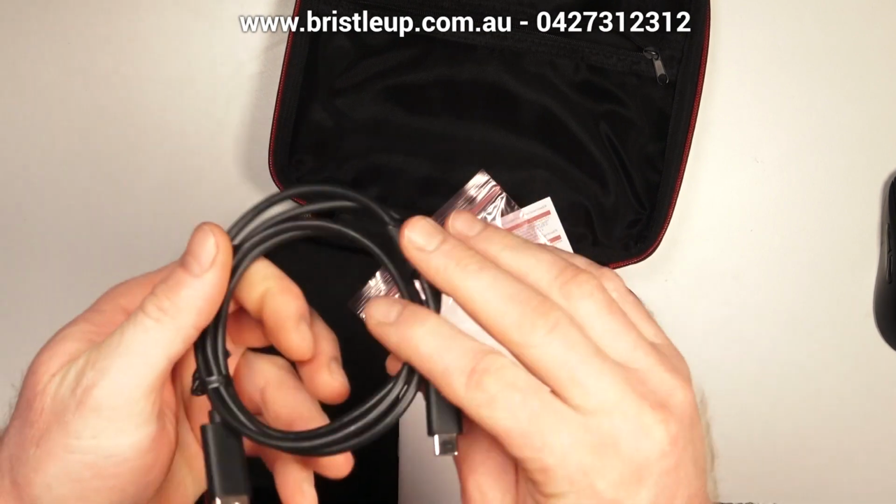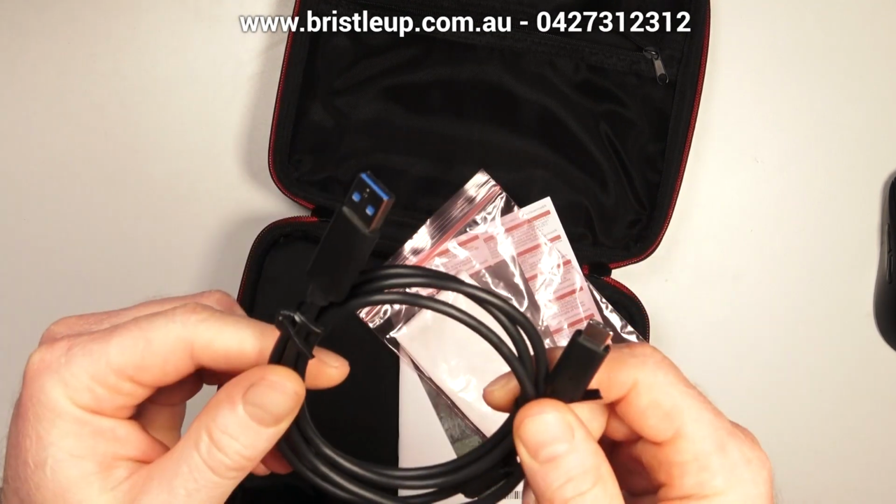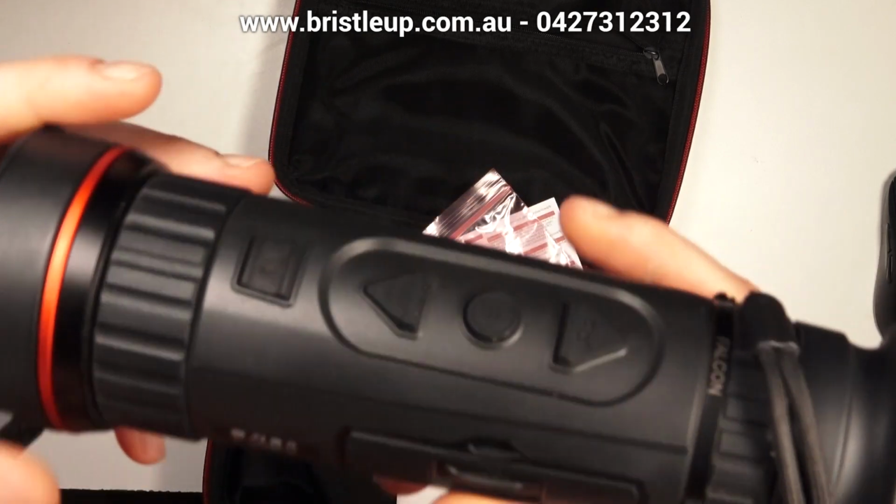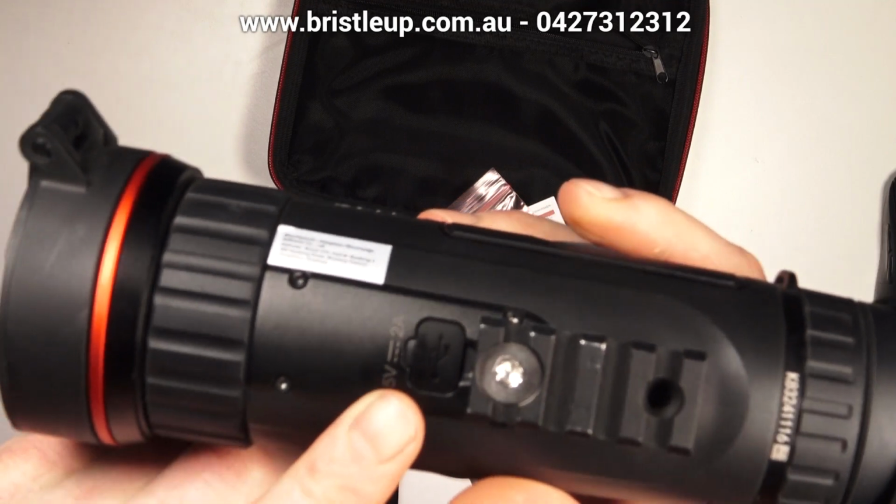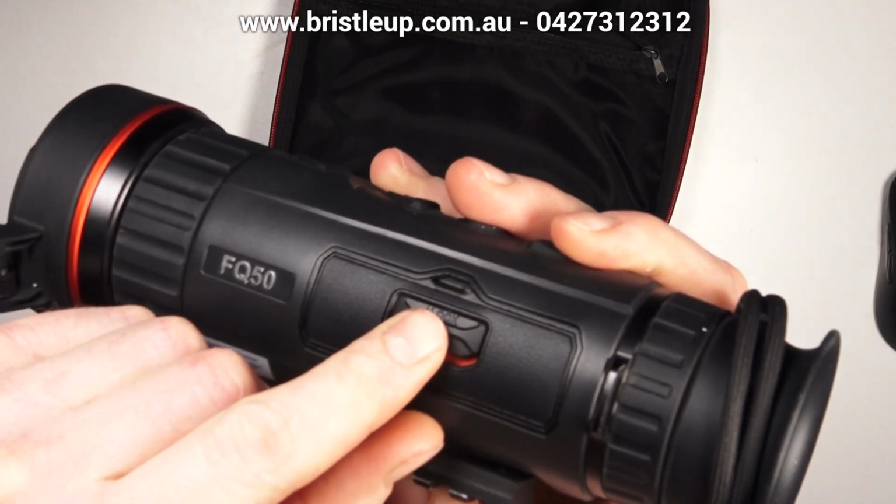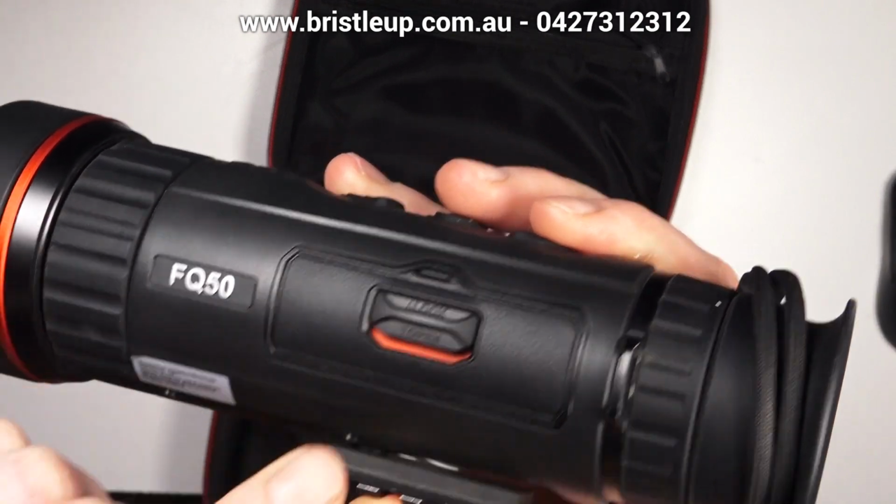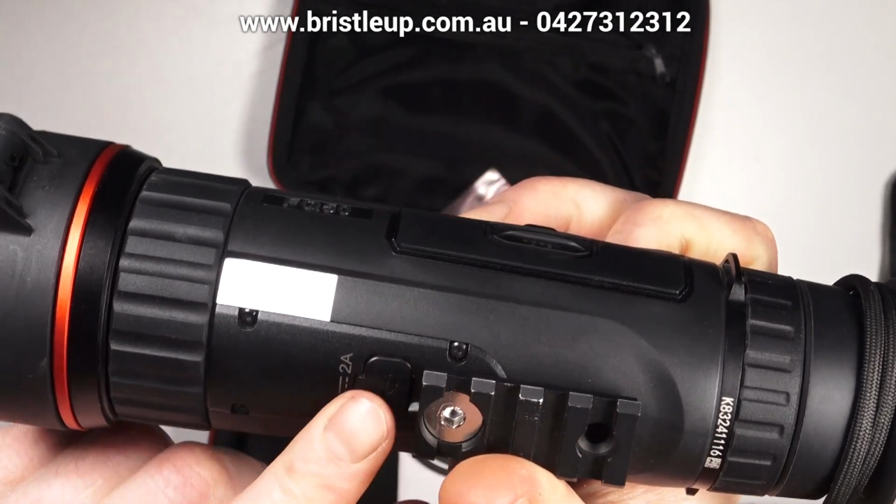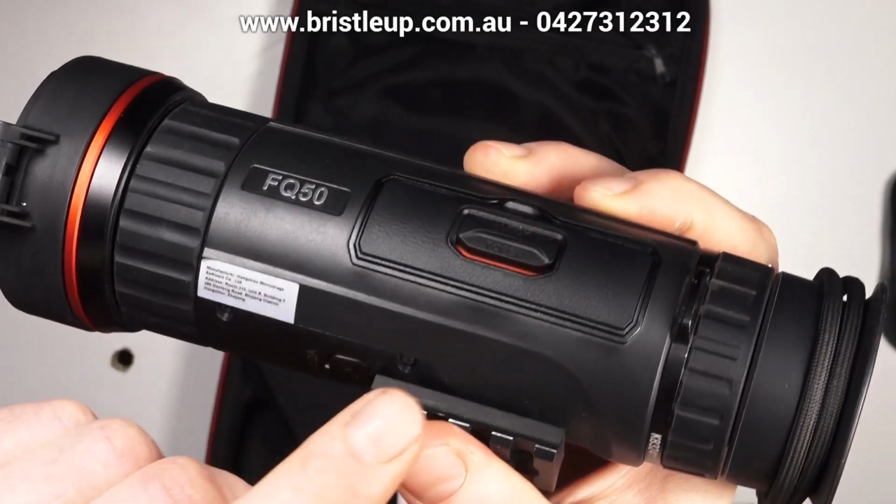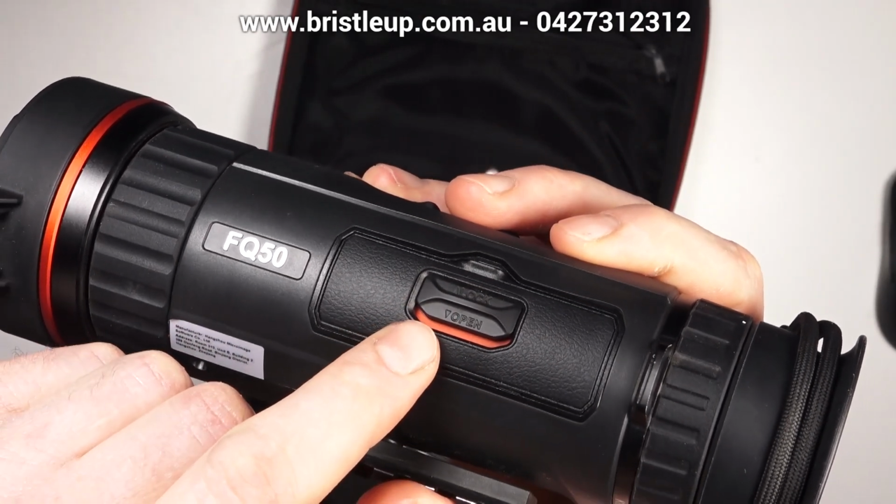Now we also get a short little cord. If you need that, you can use it. Now, one thing to keep in mind, you cannot charge this thermal via this port. You have to take the battery out to charge it separately, okay? So it will not charge. You can power the device through this port from another power source, but you cannot charge this battery internally.